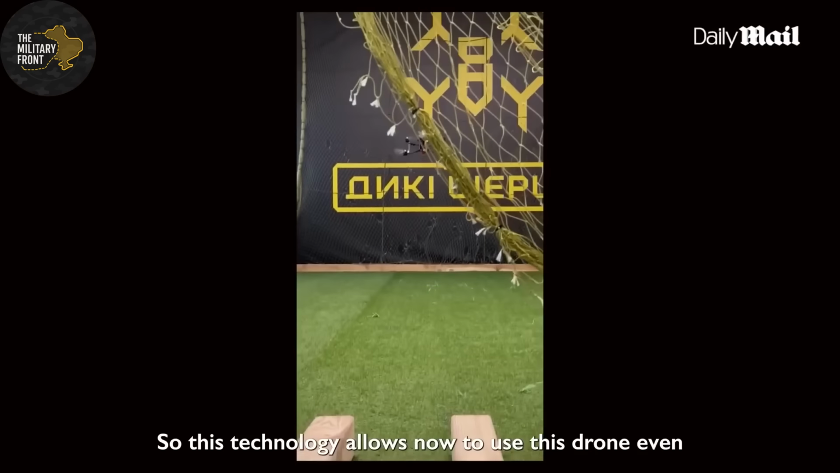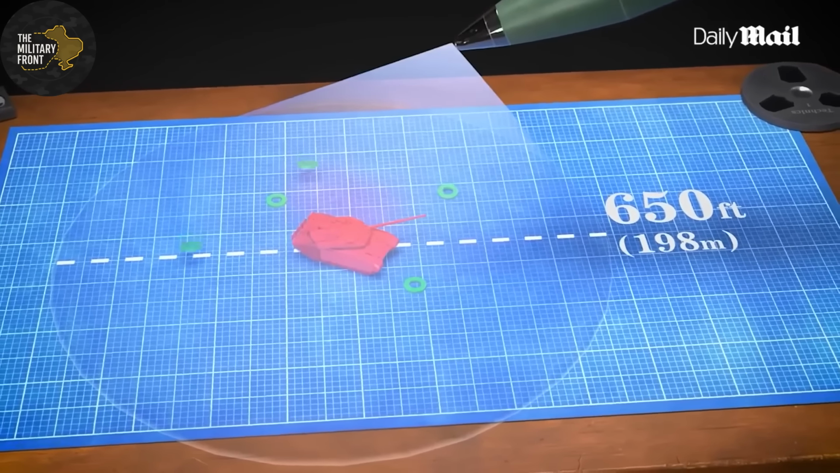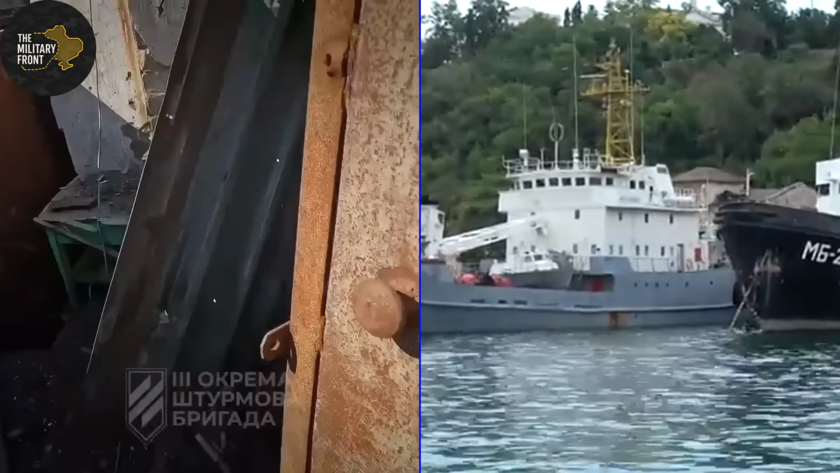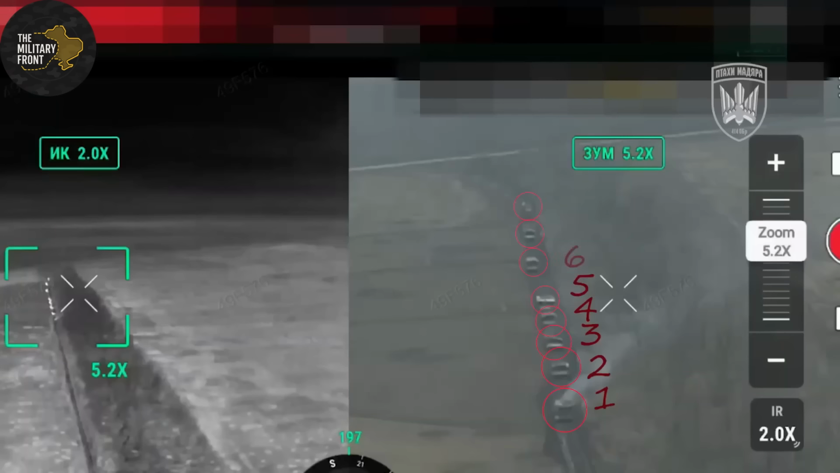Wagner attempted multiple countermeasures. They deployed electronic warfare jammers. They issued thermal-resistant camouflage nets. They assigned designated shooters with specialized anti-drone rifles. Nothing worked effectively enough to matter. The core problem was scale.